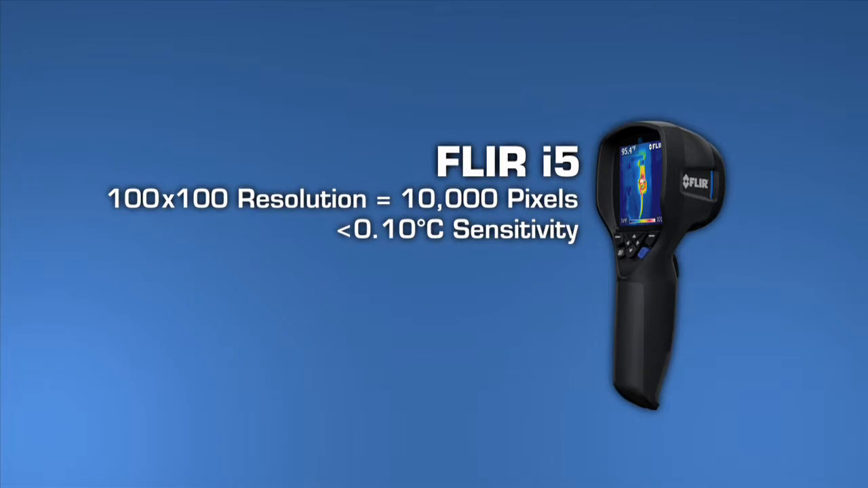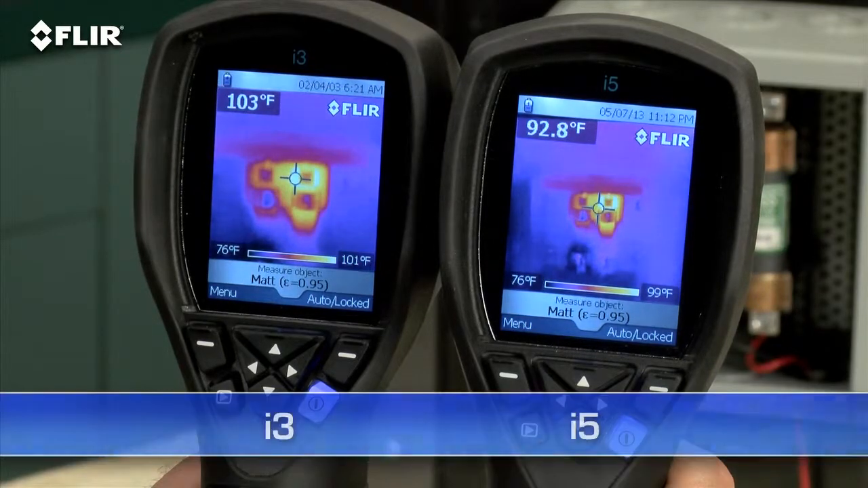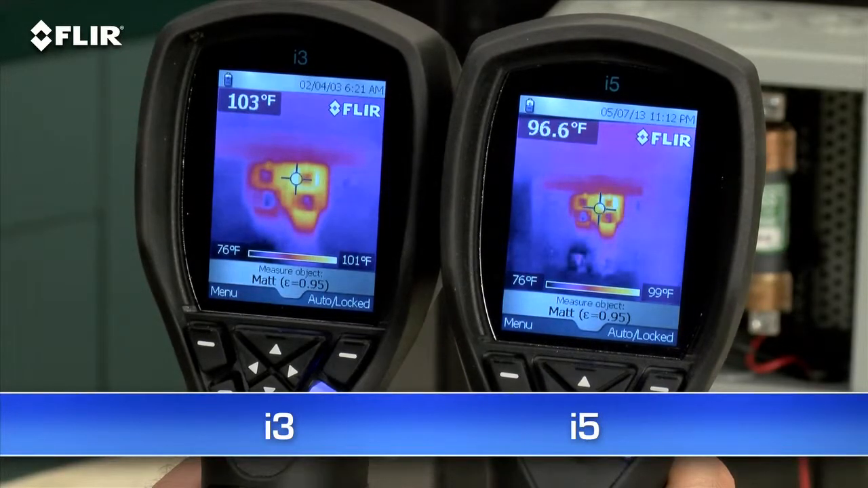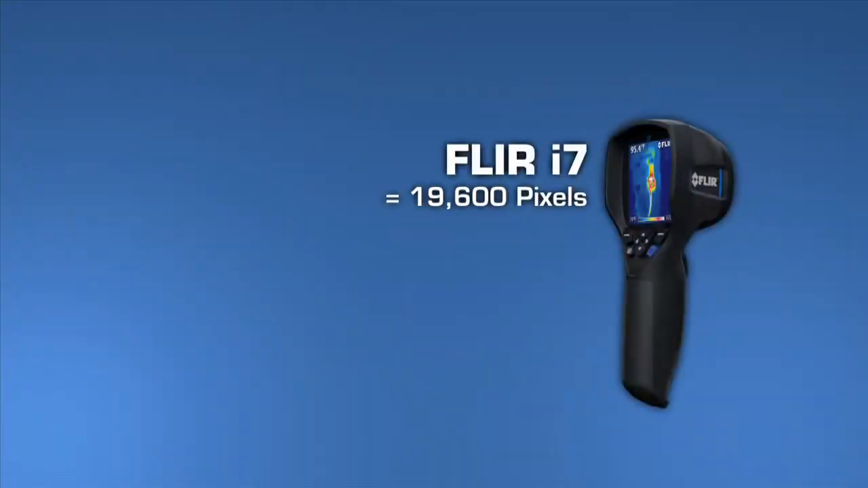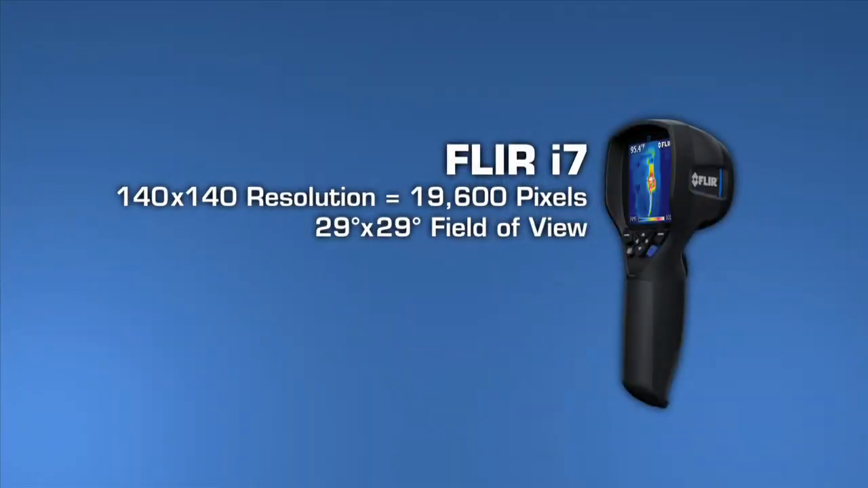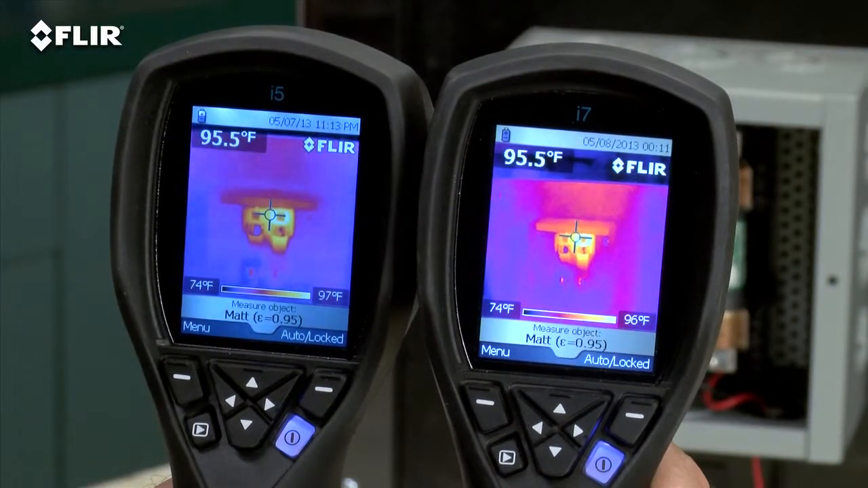Need more power? The i5 gives you 10,000 pixels. That's over 2.5 times the imaging and measurement resolution of the i3. Plus, the i5 gives you a wider view to cover more area and greater sensitivity to kick up the quality. To image even more clearly, the i7 has the most resolution in the I-Series class. At 140 by 140, it's almost 20,000 pixels. It's also got the widest field of view to capture more of the scene for quicker scans.